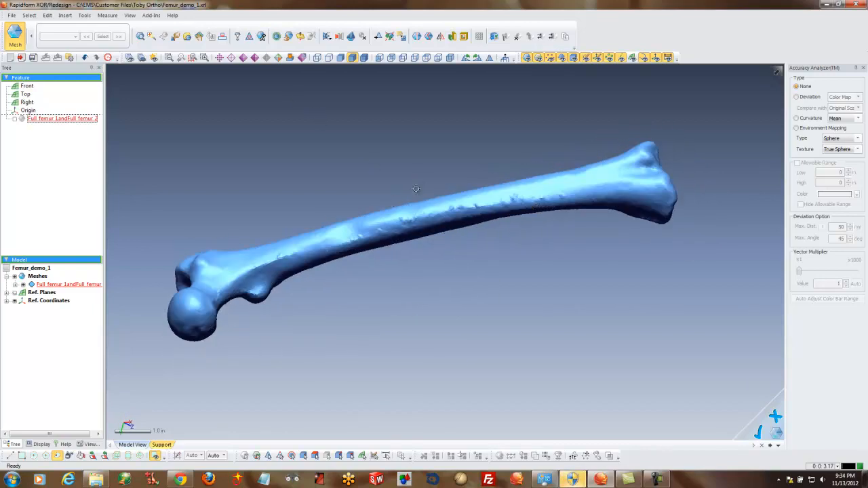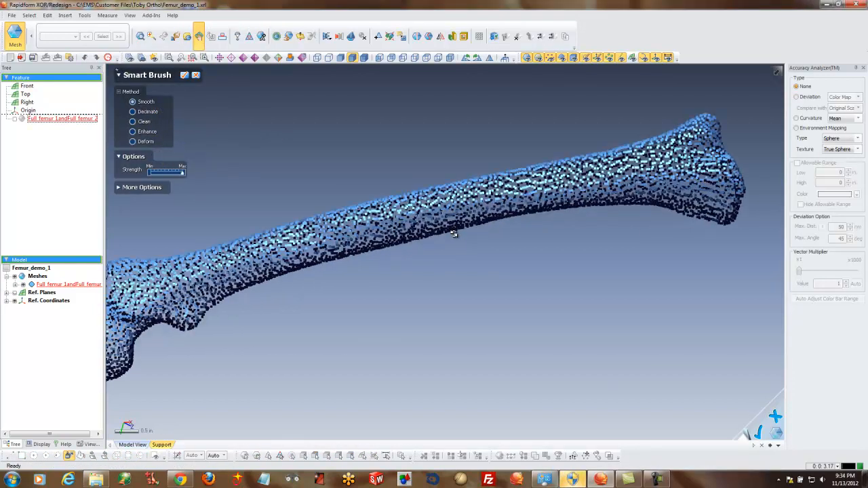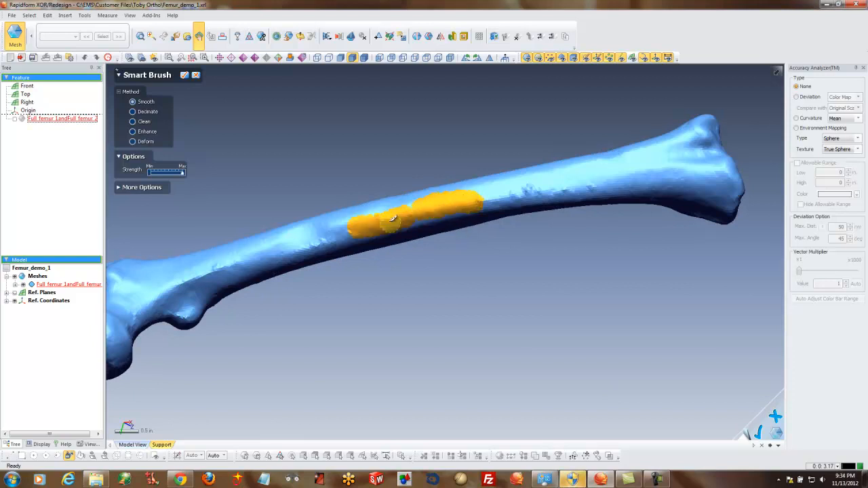Next step though is maybe I want to do some kind of local smoothing. There's a smart brush that lets me do smooth and decimate and clean and so on. Basically it's like virtual sandpaper. I can just come in and rub. There are some rough spots on those bones, and I'm going to smooth them out.